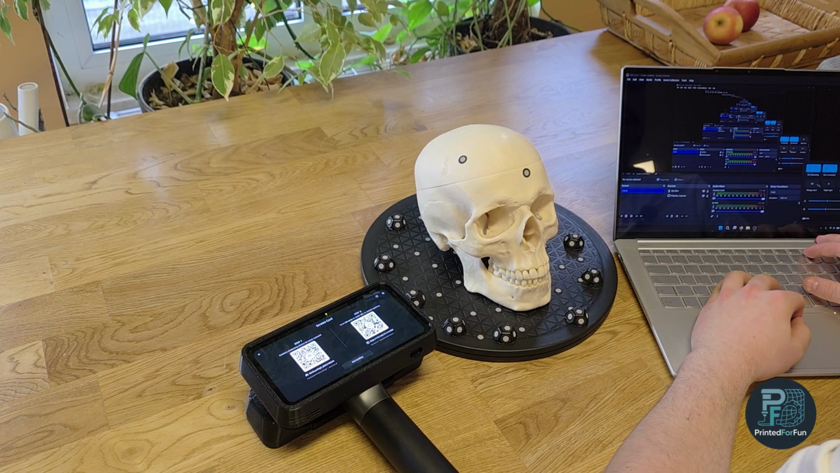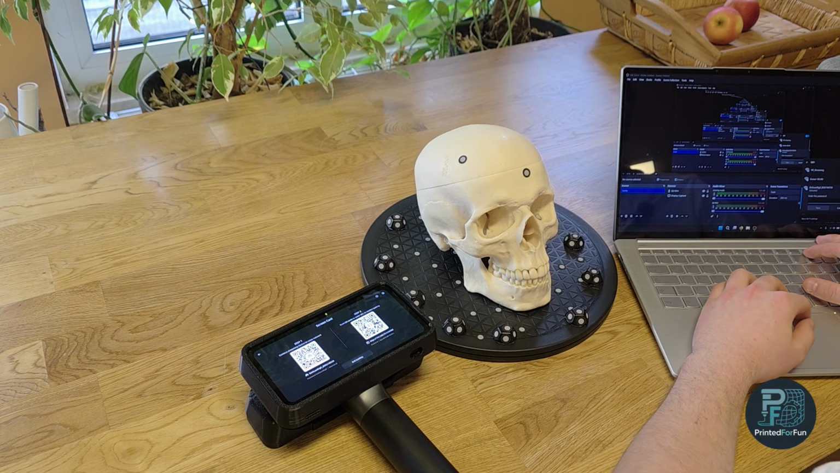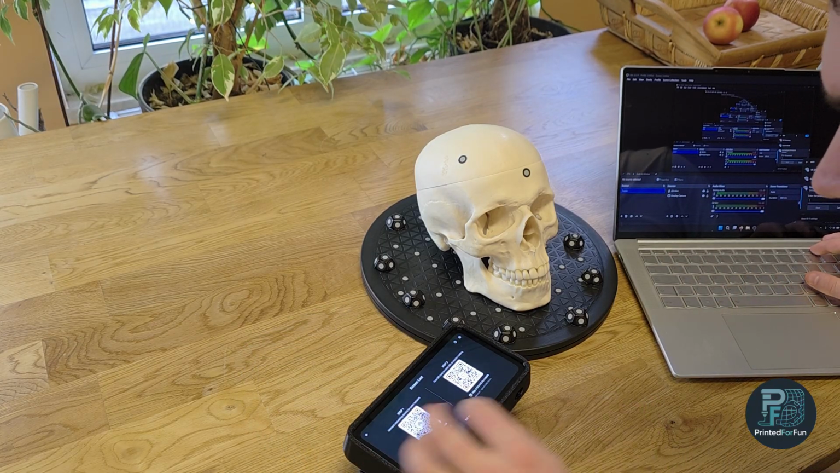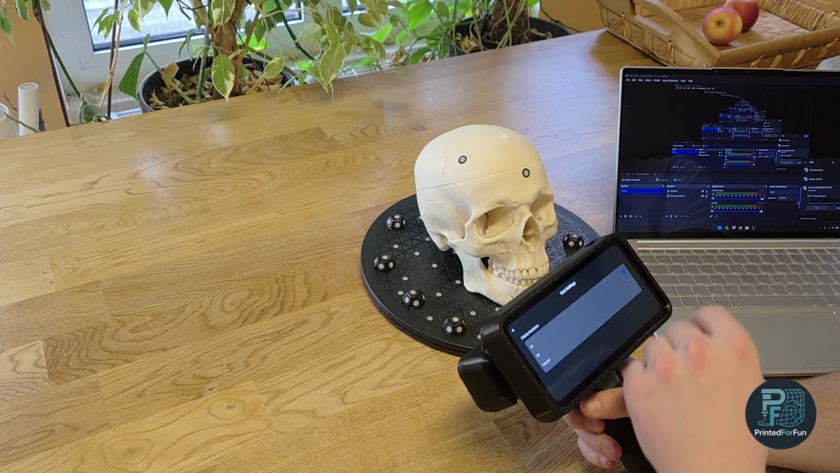Let's wait. There it is, the Wi-Fi network. Other devices only offer screencasting to smart TVs. On the Rigil, I actually need to enter my Wi-Fi password, it seems.